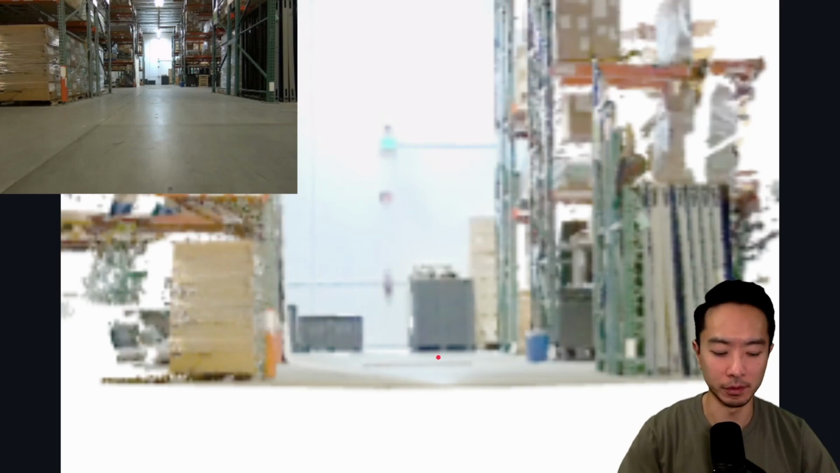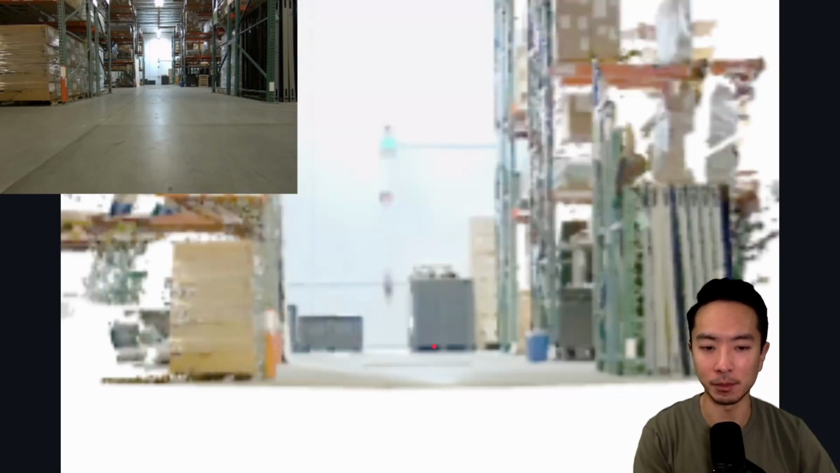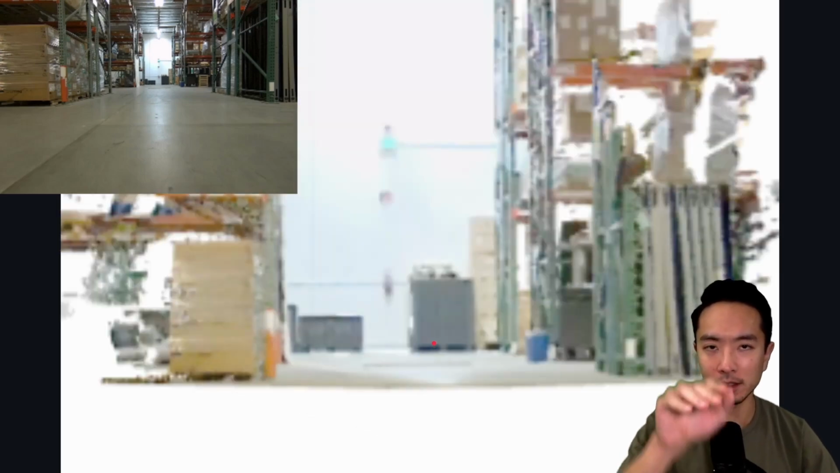So here's a couple of different views. If you see them going up and down in terms of the viewing angle, you can see that this ground plane floor is very nice and planar. And you can also take a look at the surrounding structure, which is also pretty good.